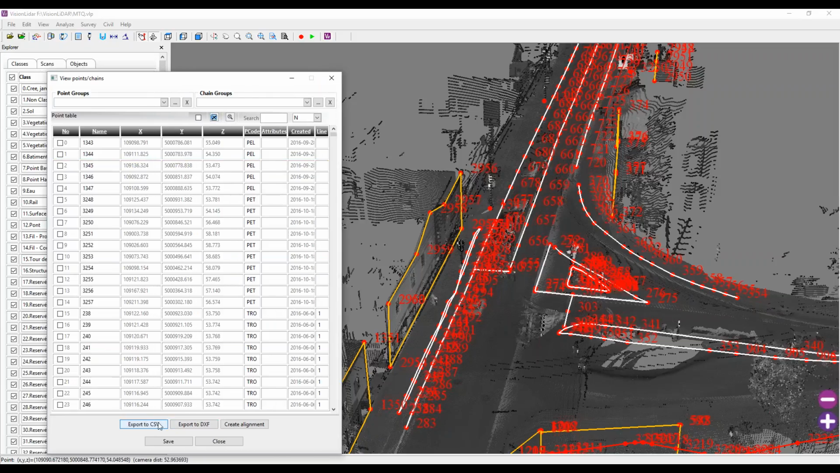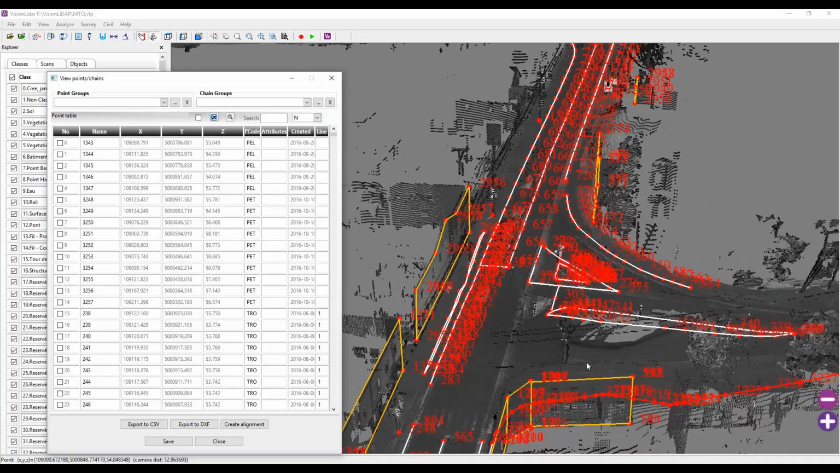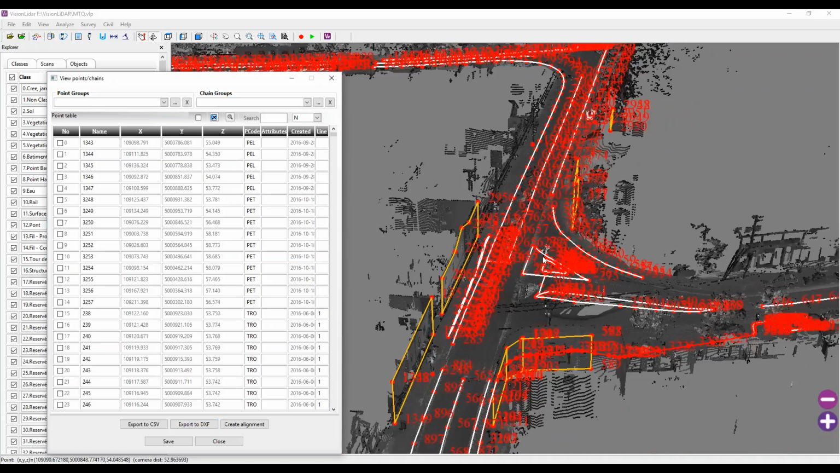Also, it's to note that at any time you can export your data to a DXF, so all these lines, these polylines, and these points will be exported.